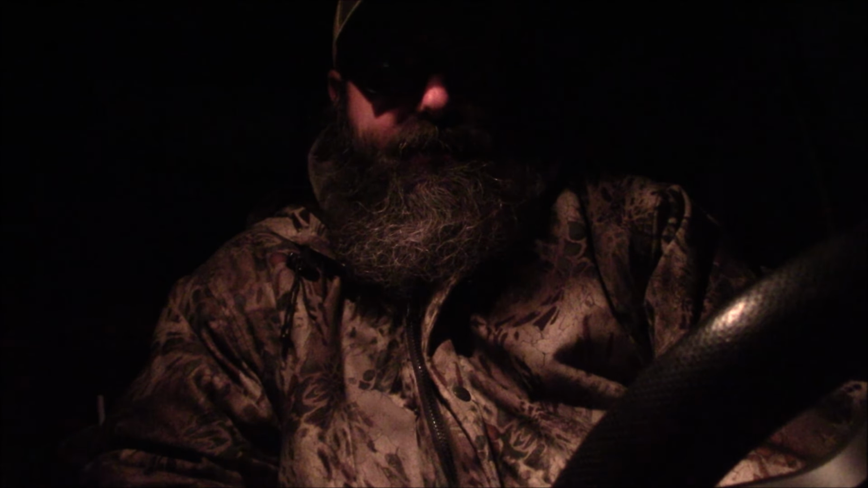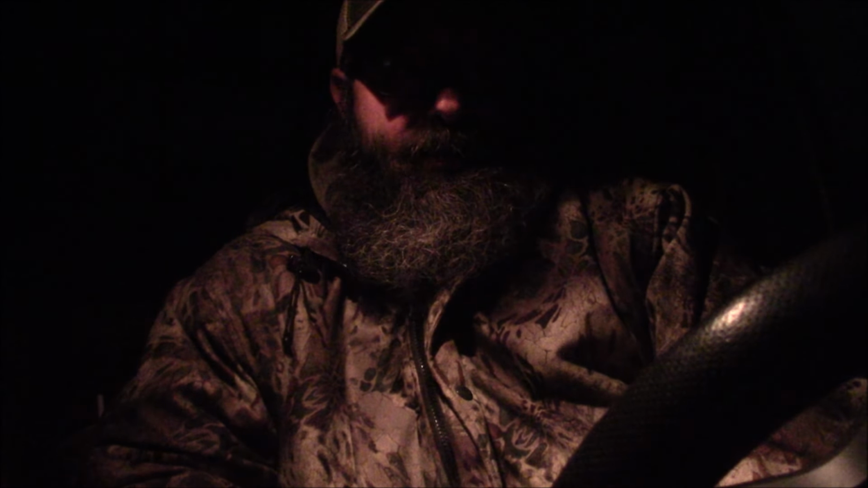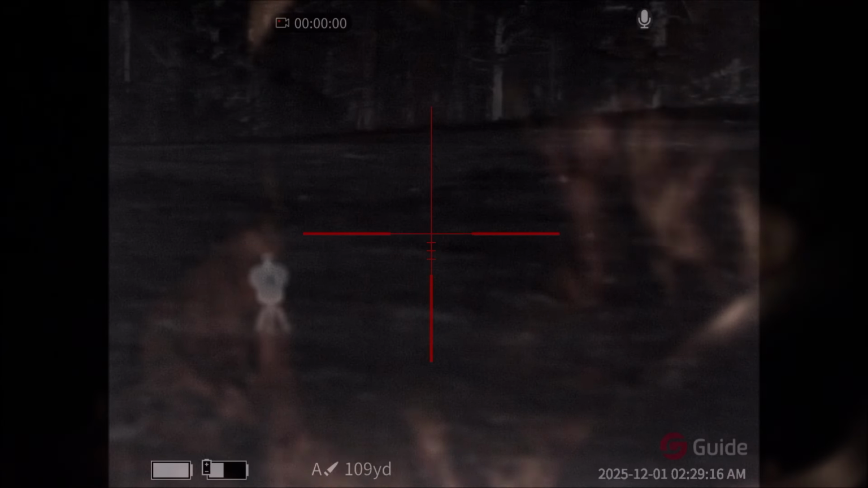I also run a new gun, switched it up. I gave my old thermal, pretty much my whole rifle, to the wife. She loves getting out here, and I just told her to use my old setup. So she'll be running the Rattler on the 6.5 Grendel, and I'm using the 22-250 in a chassis. I mean, it's a heavy gun, but it shoots lights out. But anyways, enough talking. We're here at the first property, and hopefully we come across some coyotes that want to play. Thank you all for watching, and hang in there.